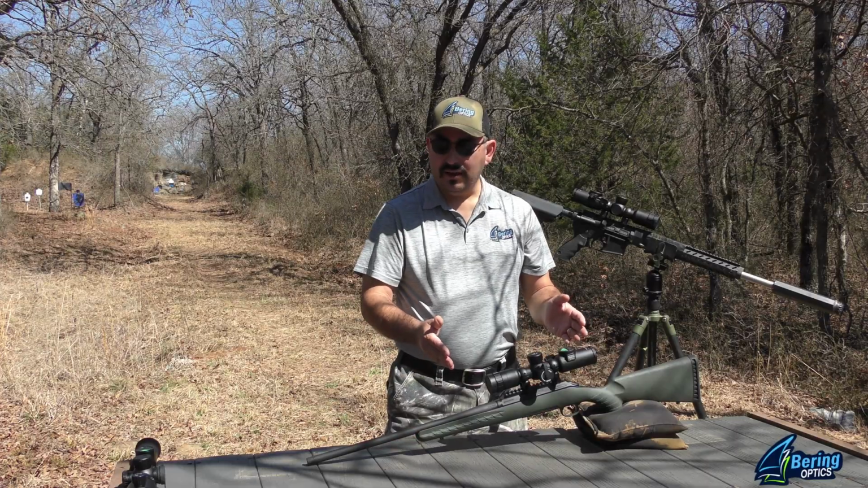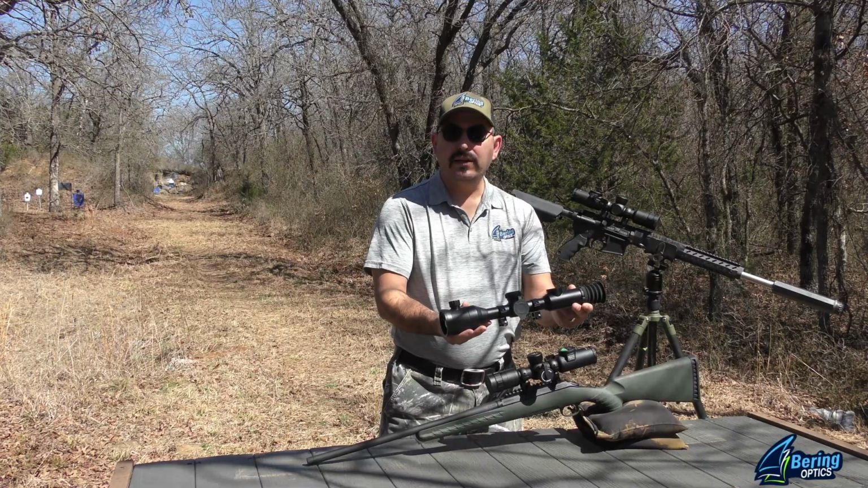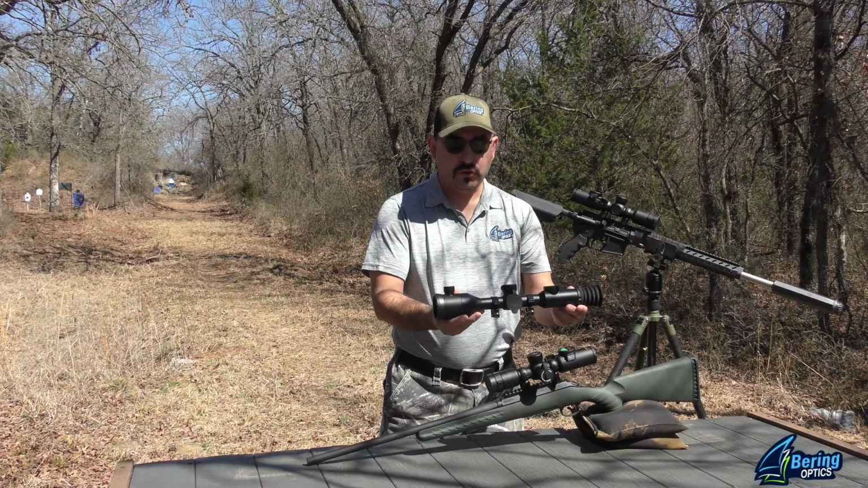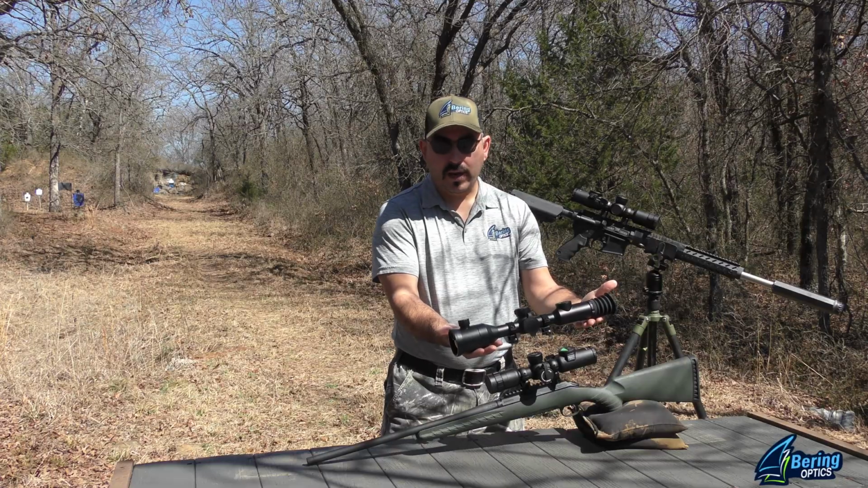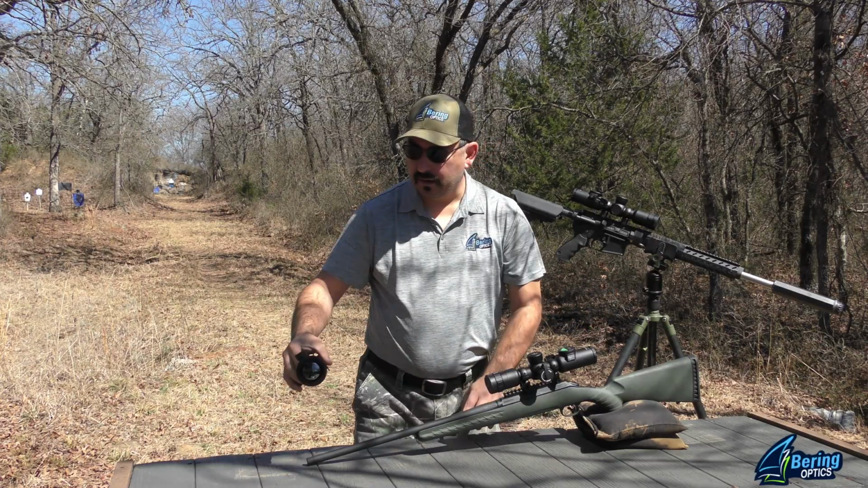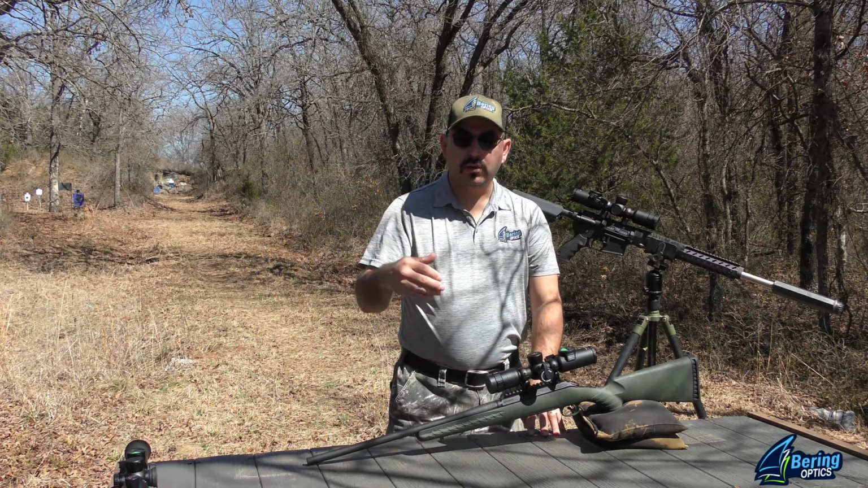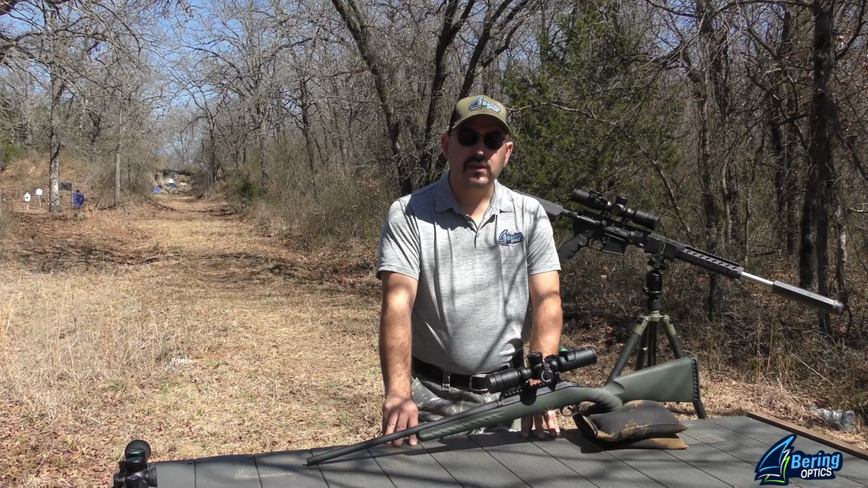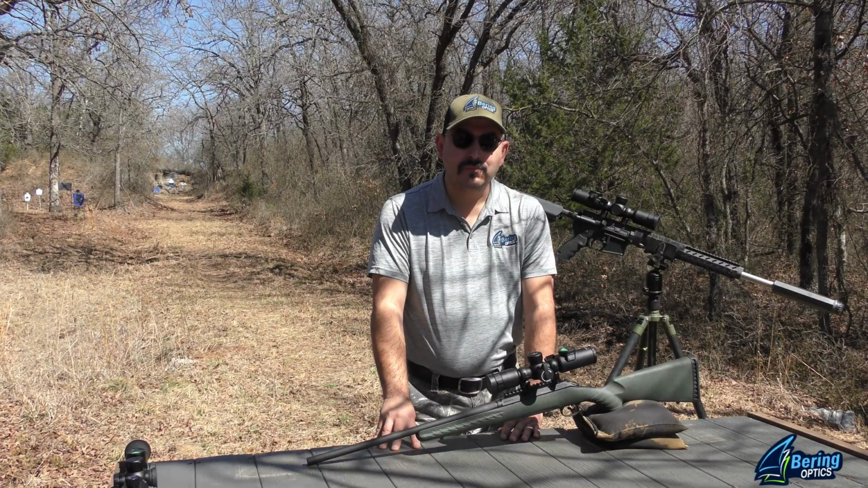It's 11 inches in length. I brought another example of a tube-based thermal scope. This is the Hogster bore. I'll have some videos coming up in the future on this one, but just to compare the size difference between the two, as well as weight. So obviously this is a higher magnification optic, but if your use case is short, close-in range, this ought to be perfect for you. I'll cover some features and specs later in this video as well. So again, the Hogster MPVO, designed by Bering Optics, priced for all hunters.